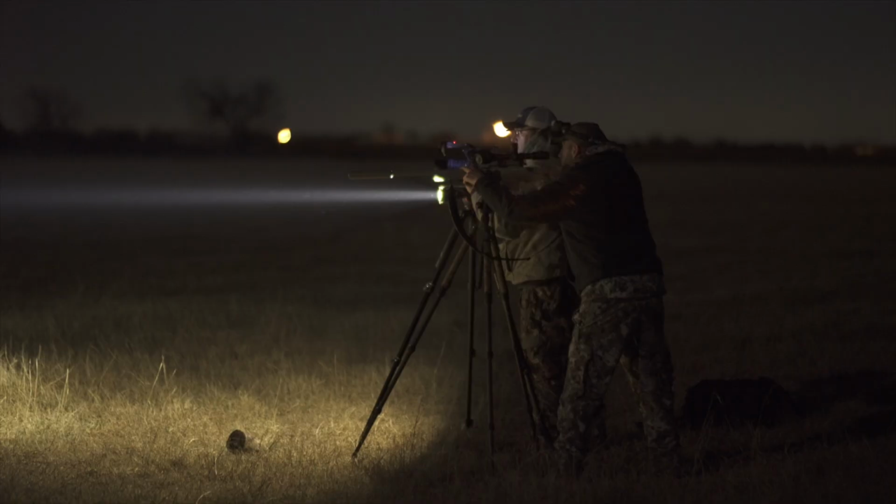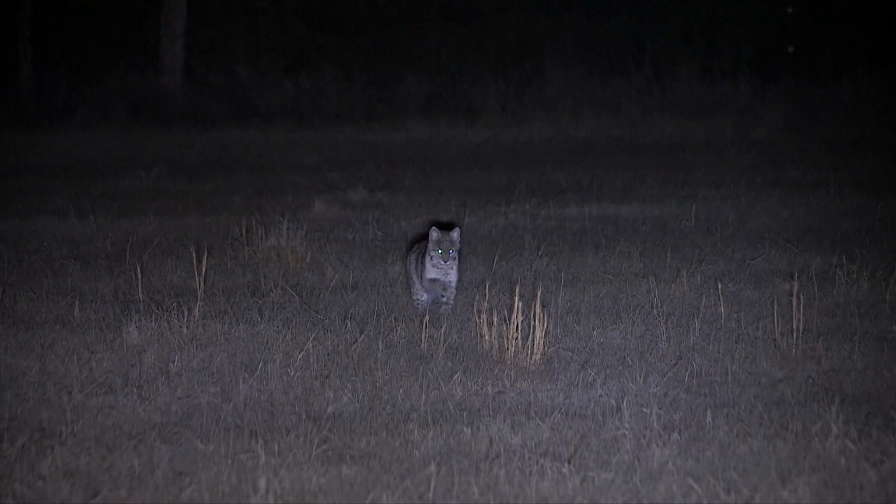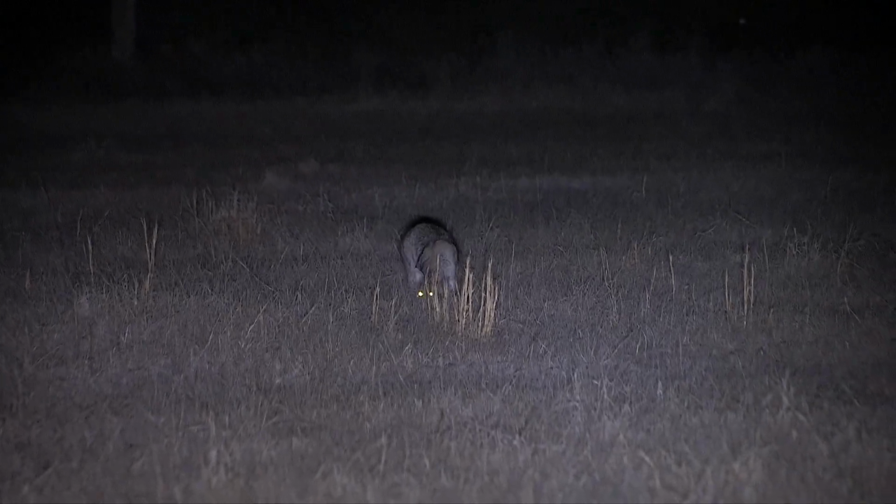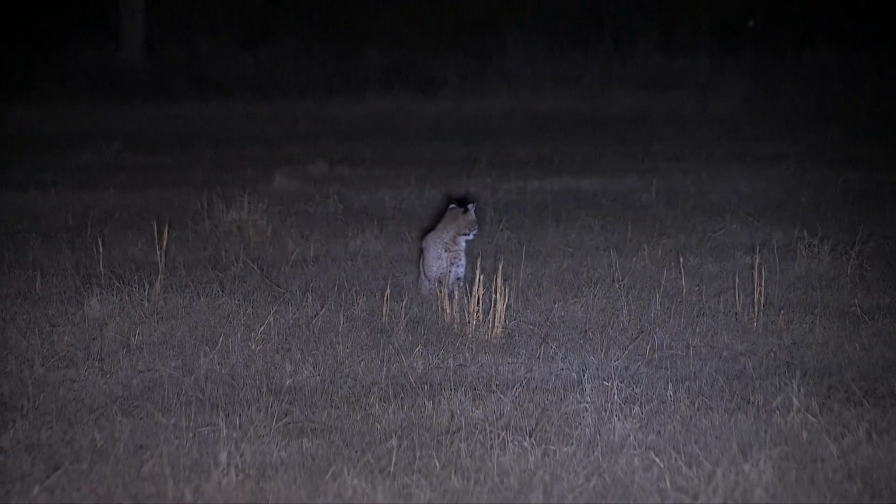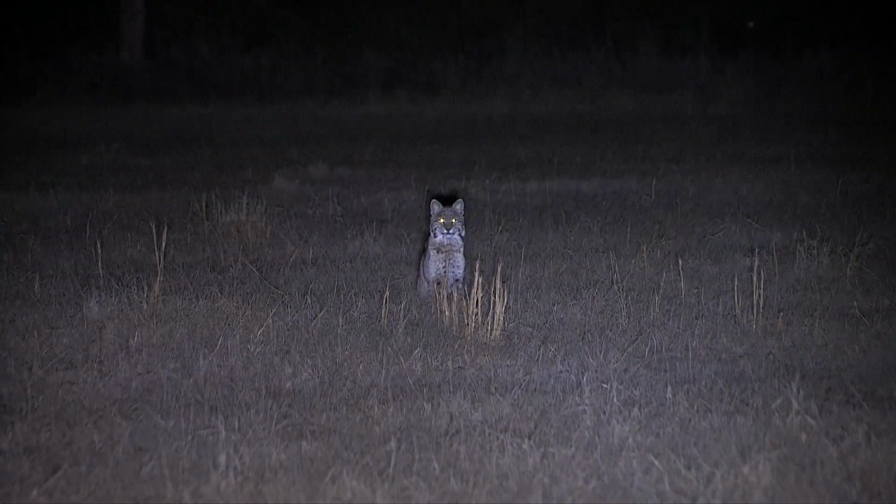You know, this exact situation just goes to show there's no generic rule like you must move a mile between stands that fits across the board, because each situation is different. We knew there was likely at least one cat still left in this little thicket, so choosing to step out of our own box and try him from a different angle turned out to be a great call.